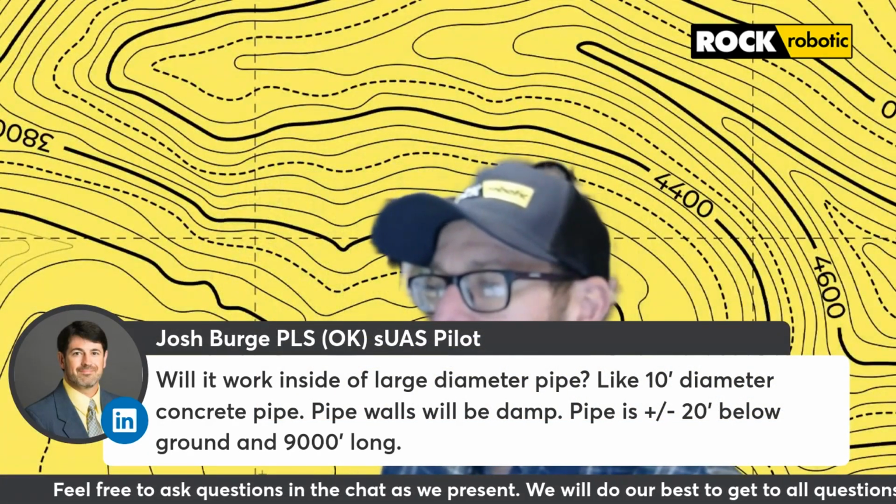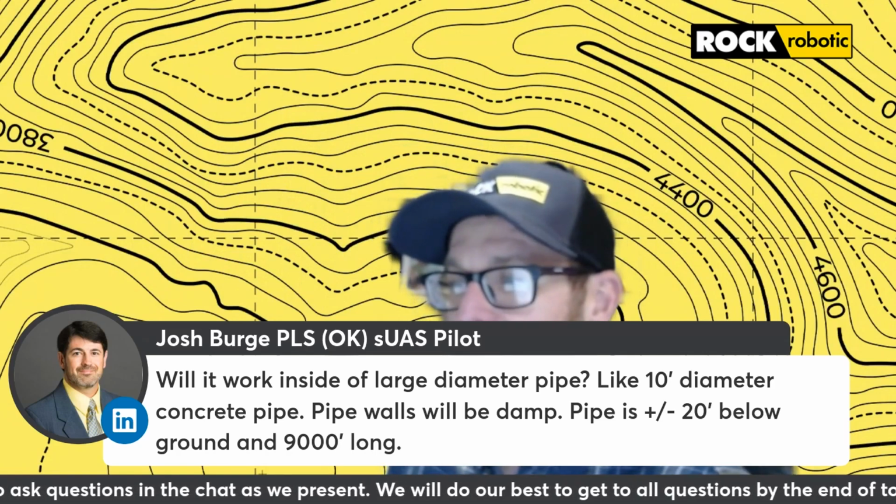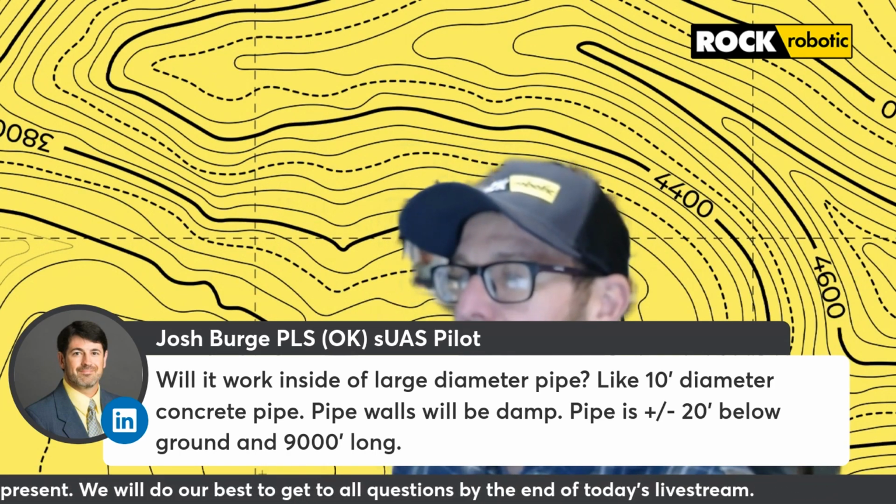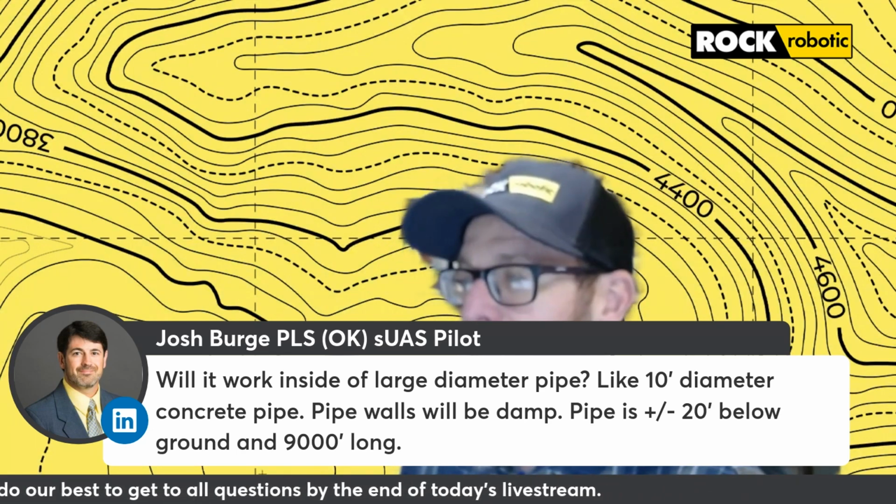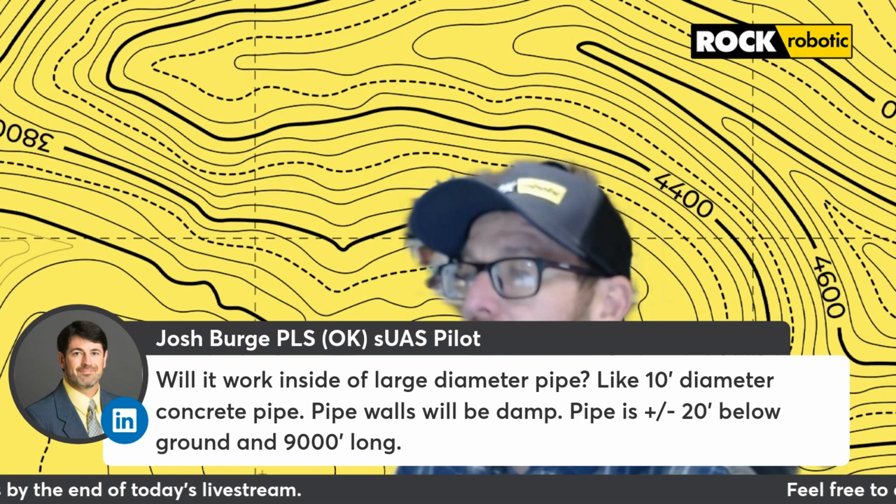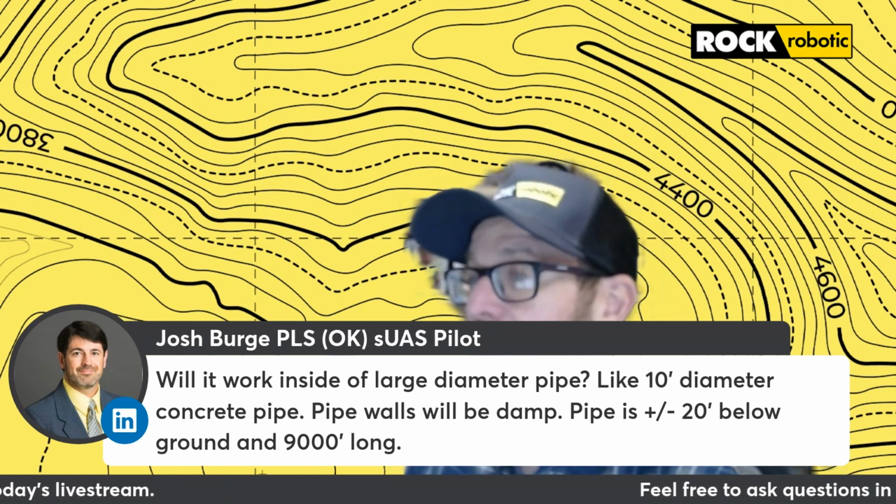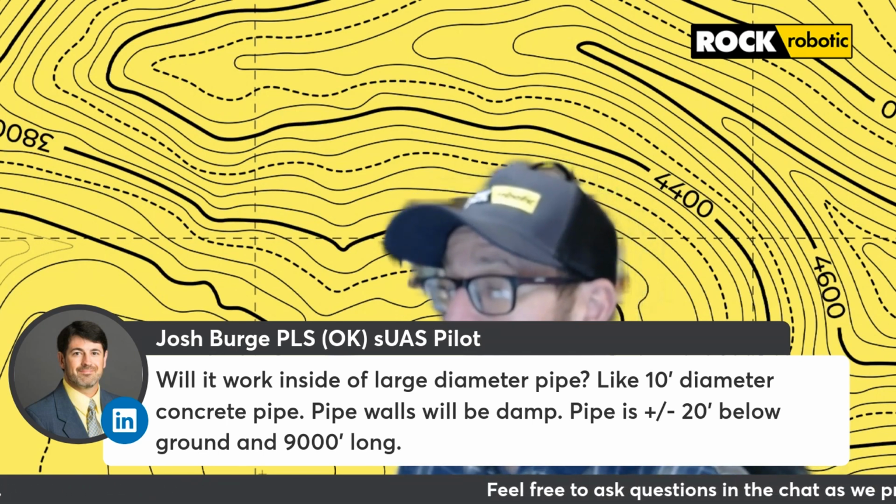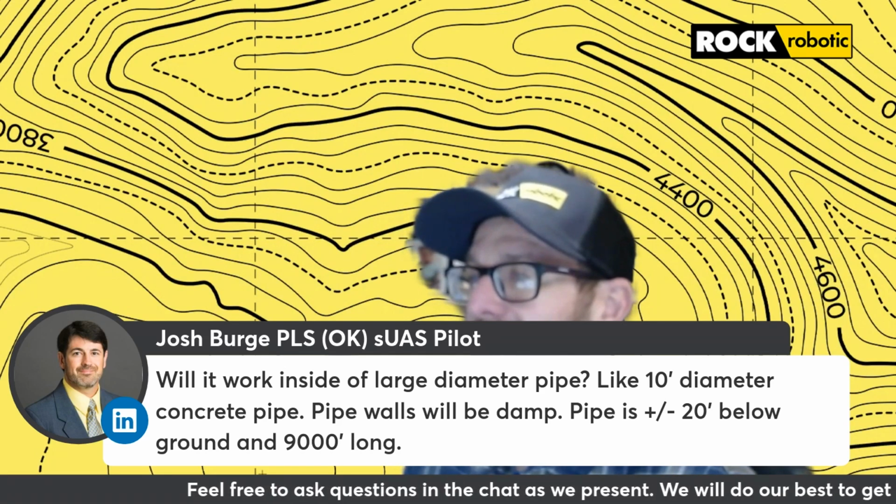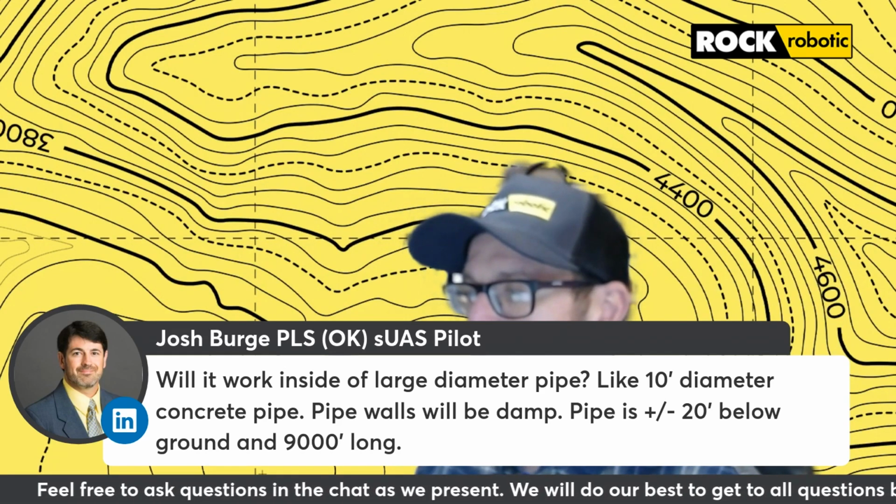So will it work inside of a large diameter pipe? 10 feet concrete pipe, the pipe walls will be damp, and it's 20 feet below the ground and 9,000 feet long. Josh, thanks for that question. What I will say about a large diameter pipe, if you think back to that Kipling underpass, your pipe is likely going to not have a lot of features.